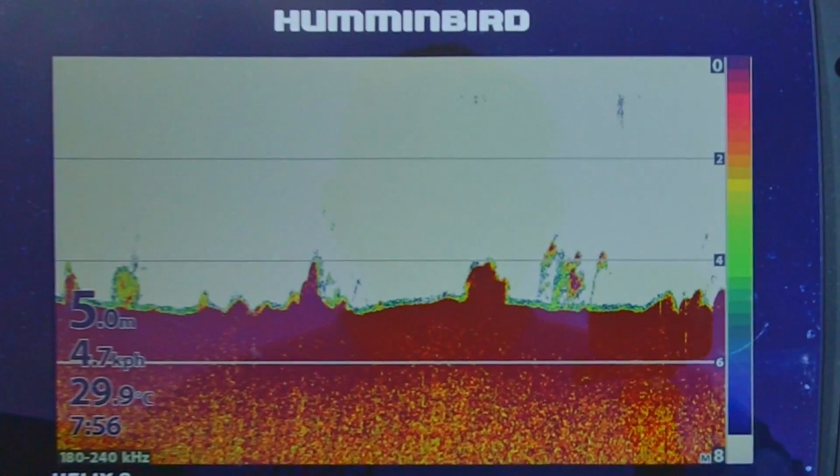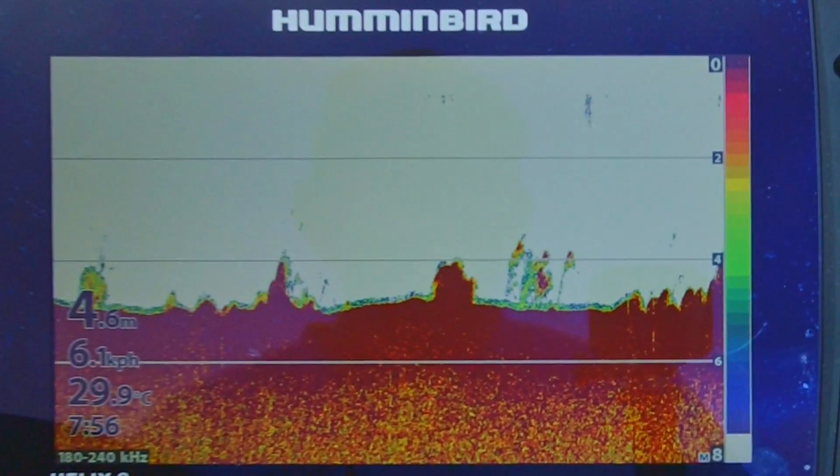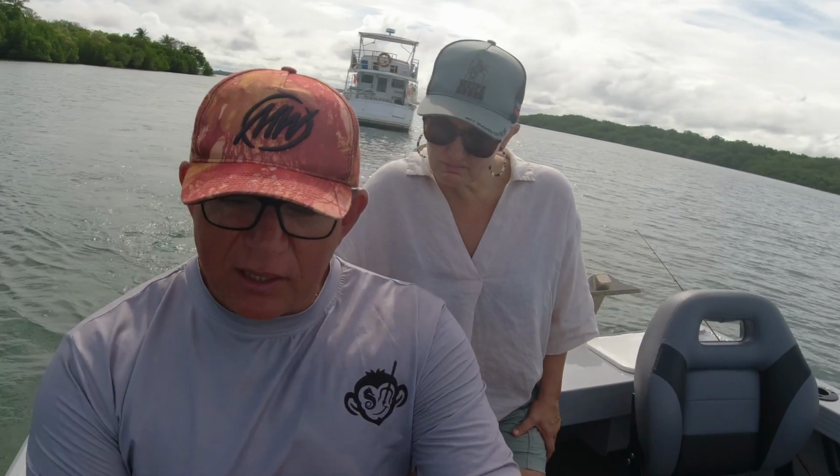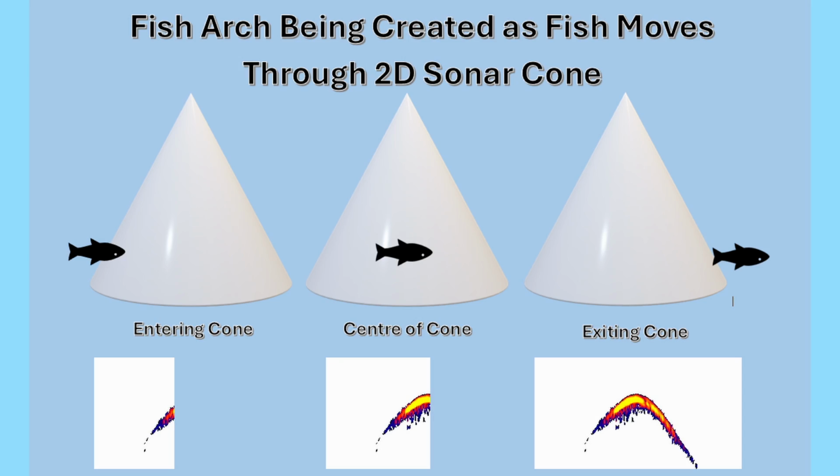The 2D sonar is showing really clear arches, and they've got some red in them. The reason they come up as arches is because the 2D sonar is a cone shape. As it hits the edge of the cone, it's a thin little line, and as it gets to the center of the cone, it actually becomes thicker and closer to the transducer.